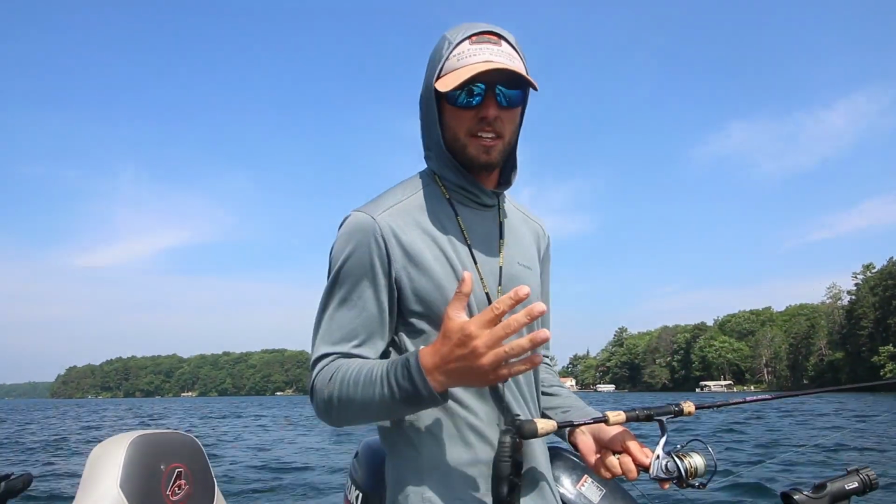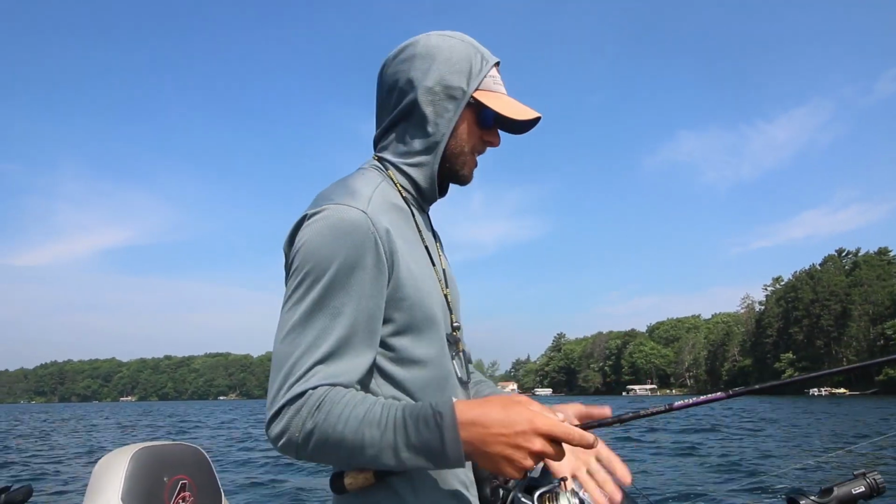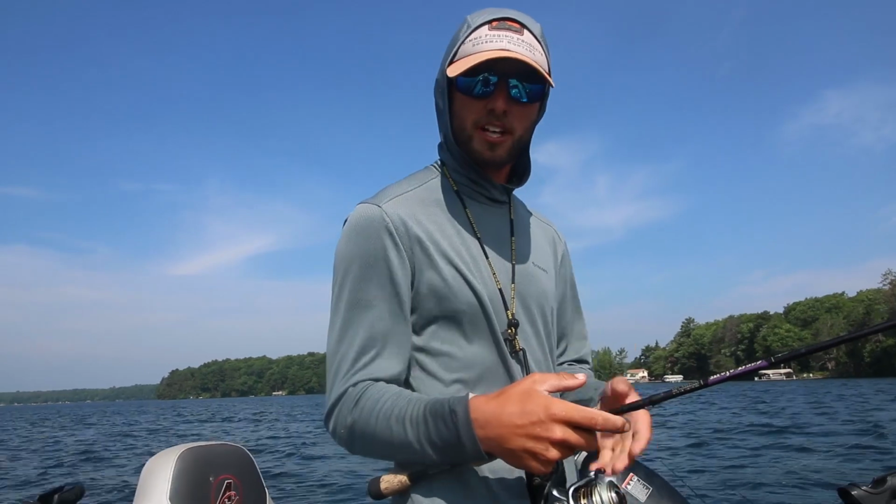This is how I adjust on the fly. It's not an exact science, but you're pretty close. That's one of the questions we always get asked: how do you adjust on the fly? Well, that's how we do it. We don't use a depth bob to drop down, or we don't use sonar to go back and look to see where our jig's at. This is how we do it. It's super quick, super efficient.